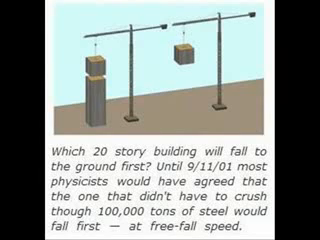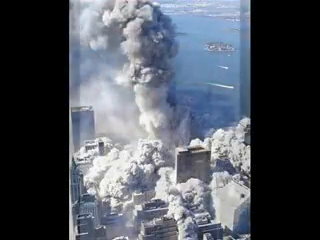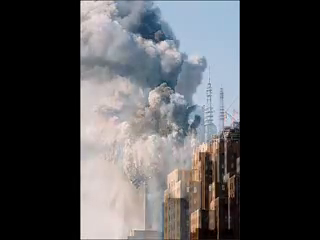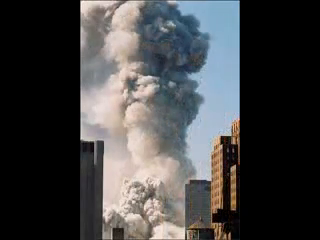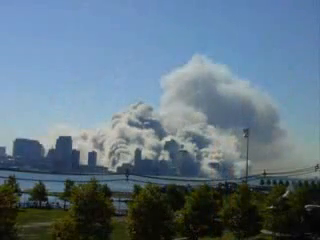Which will hit the ground first? Logically, it would be the one with nothing beneath it to slow it down, right? But instead, we see the entire building on 9/11 cave in on itself and fall at near free fall speed. Page 305 of the 9/11 Commission report states the collapse time is 10 seconds. That's near free fall speed. Free fall speed would be a little over 9 seconds, so 10 seconds, pretty damn close.